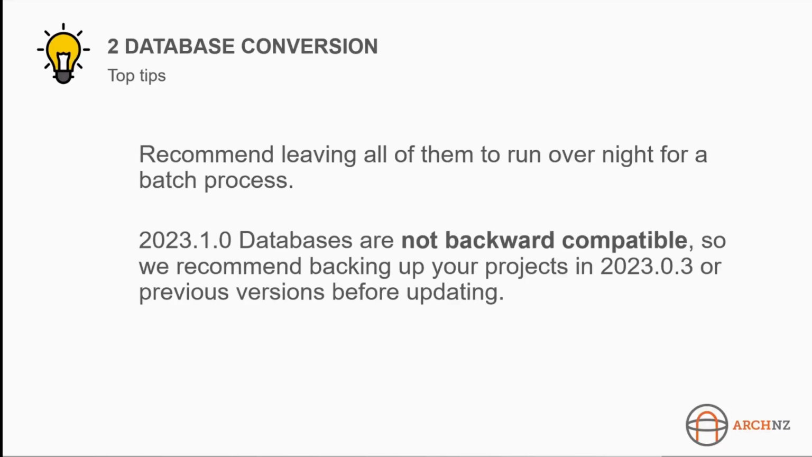So before you leave the office, or maybe on a Friday, just set it off if you've got loads of data. I know some of you have thousands of scans. So if you just leave it to run overnight, it'll do all of it if you select all of them. There is a key note here that we have to say, which is that once you go to 23.1.0, the databases are not backward compatible. So if you want to have a backup of a pre-23.1 version, you should export and archive that file first.